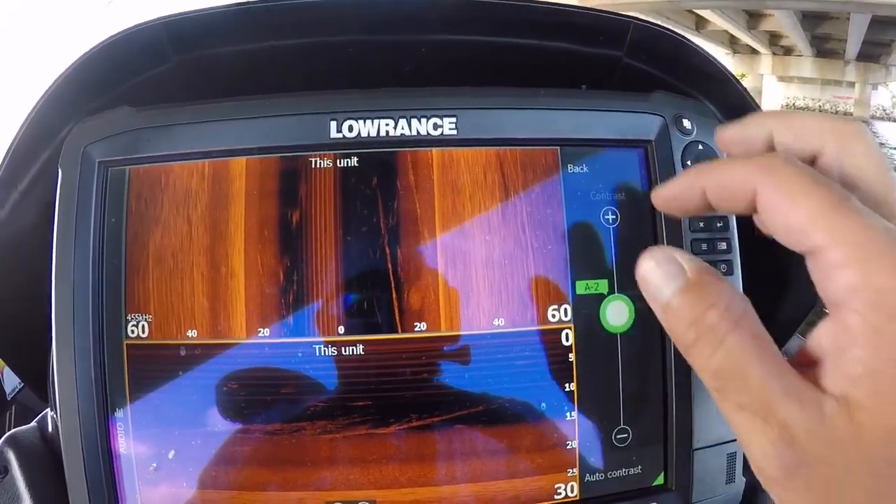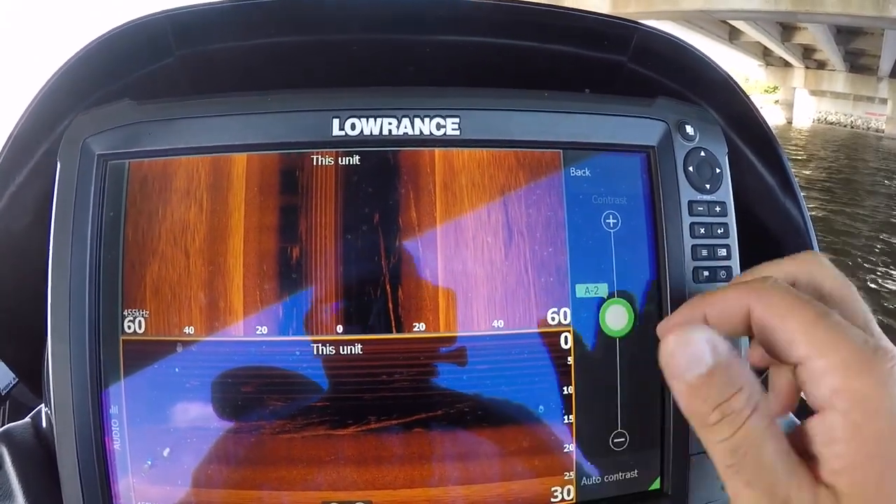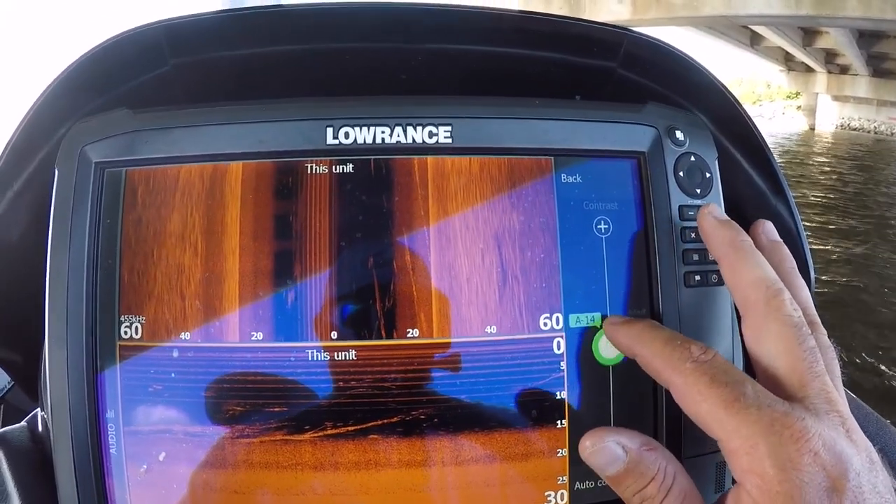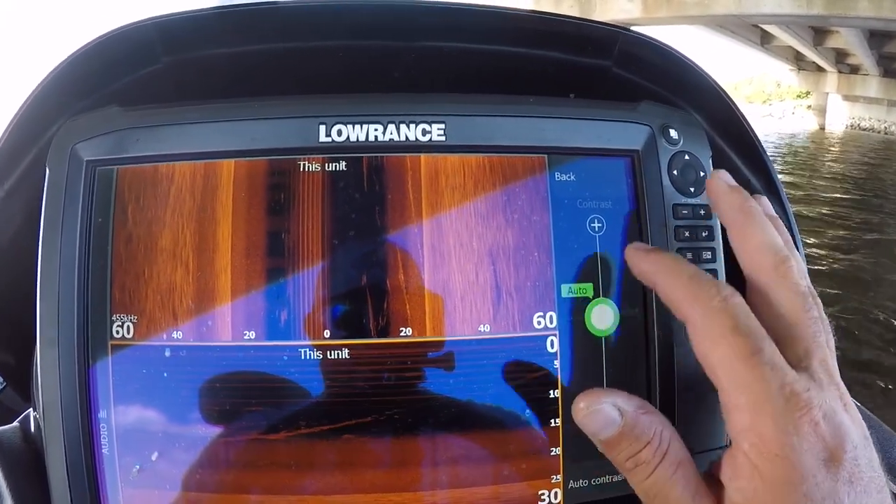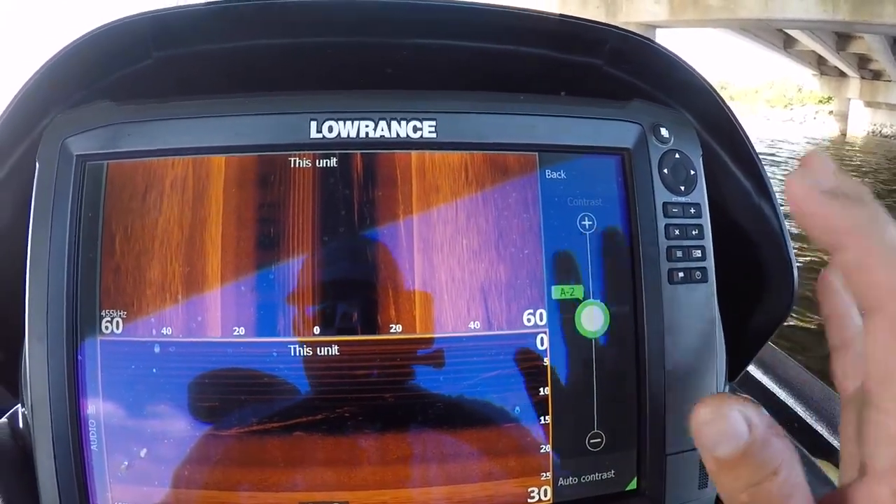Also, you can really play with contrast when you get over the top of trees. If you've got some trees on your down scan, it's really good to take your contrast and just scroll it up, scroll it down, and move it a little bit here and there, and even get precise and just hit the plus and minus and find what works best for you.